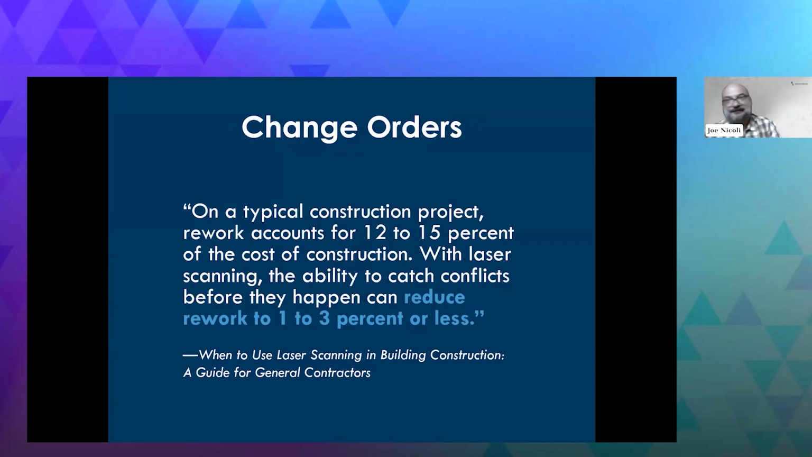All right, change orders. So no matter what group I talk to, I always include this slide because it's very important. So on a typical construction project, rework can account for 12 to 15% of the cost. With laser scanning, you can get that number down to 1 to 3% or less. So if you are doing a $1 million job, it's pretty easy to figure out what that math looks like. If you're doing a $100,000 job, it's pretty easy to see what that math looks like. So this white paper was put out by Autodesk and a laser scanning company, so it's a little self-serving, but I think the point makes itself.